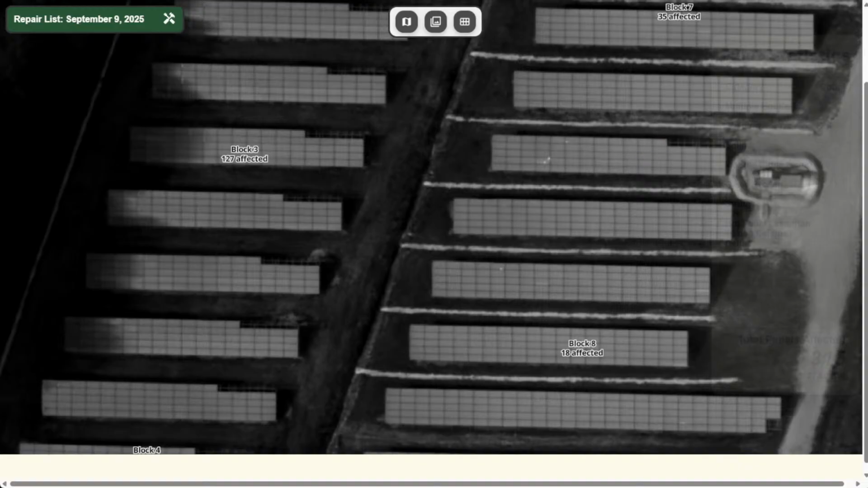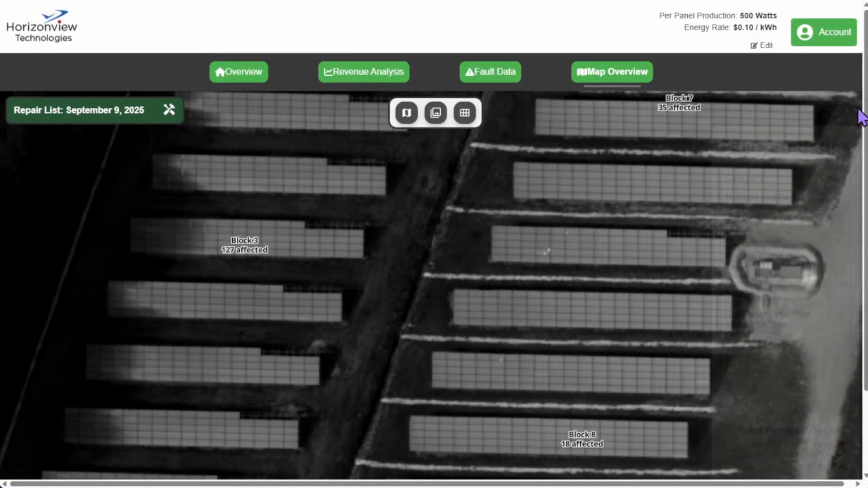So that generally wraps up our platform. We do have other features as well, such as data tables that can be exported based off of faults and revenue affected. But that essentially wraps up our platform here.